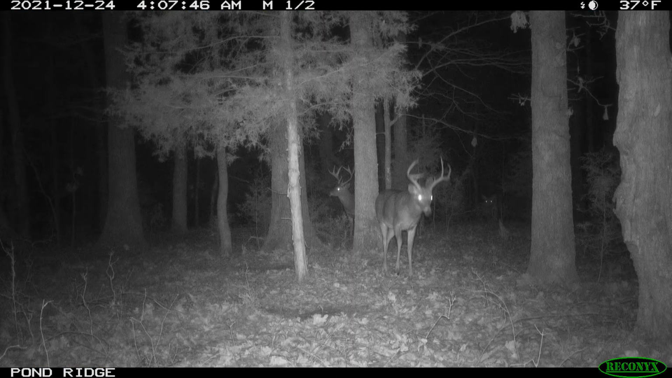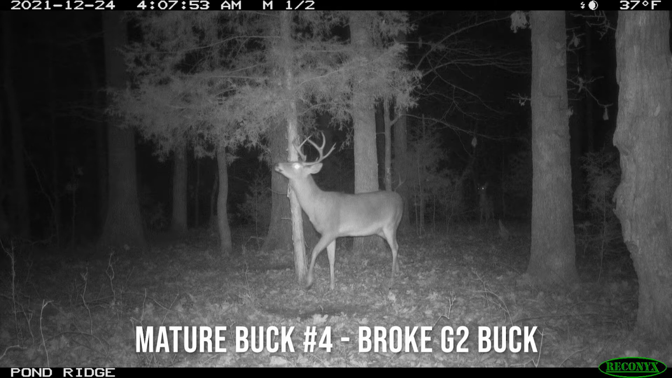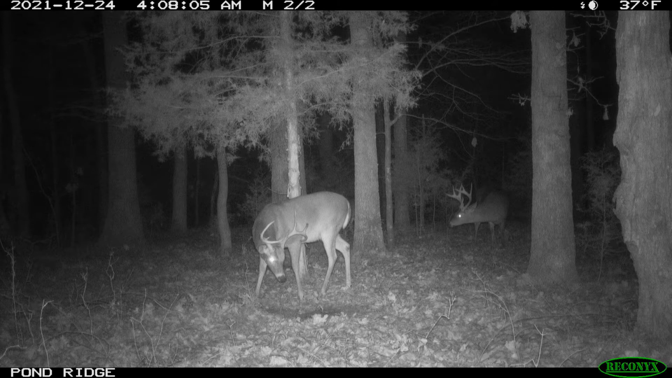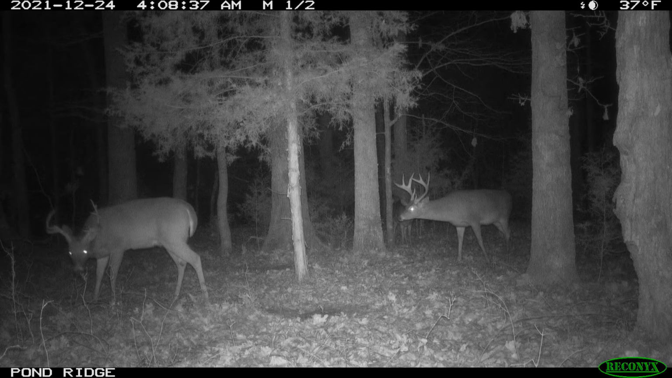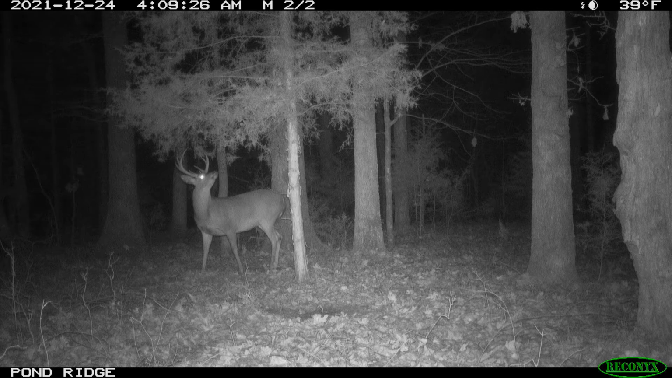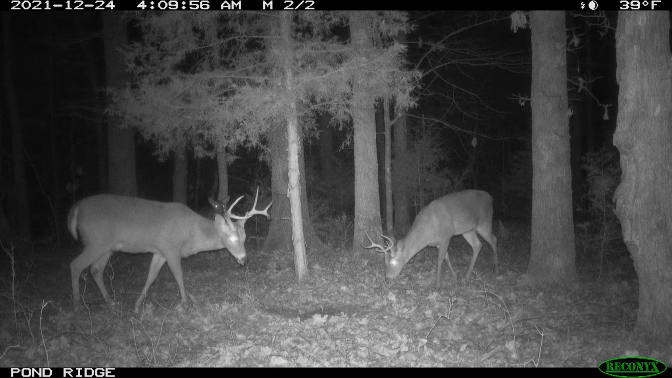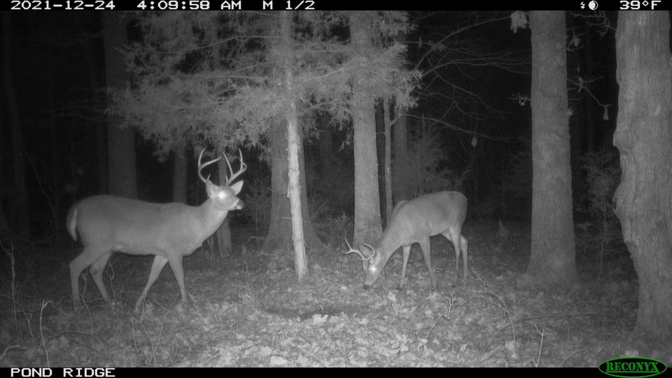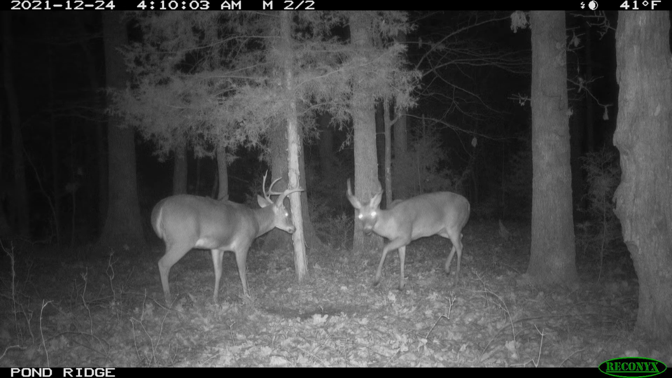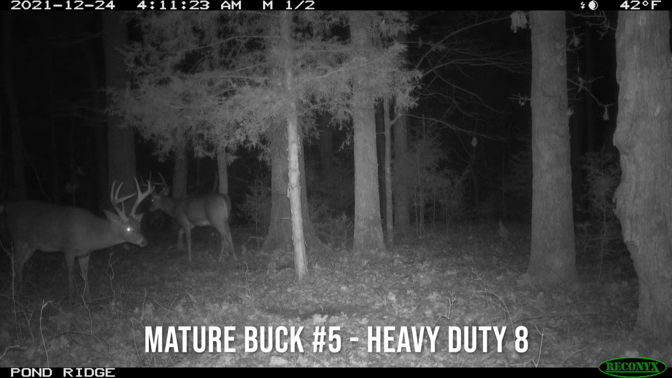So first night after the scrape is freshened up, you see the broke G2 deer from Velvet. He's back in for the first time. The 24th, Christmas Eve, he's back in with this really heavy mature buck. I think he's a 5-year-old as well. I think we may have actually had him in Velvet as well. I didn't put that picture on there, but he's a heavy 8-pointer, tall, tight, and they're both hitting this scrape with a couple other young bucks. But I think he's maybe a 4-year-old broken G2 deer, and this 5-year-old 8-point, you see him there.